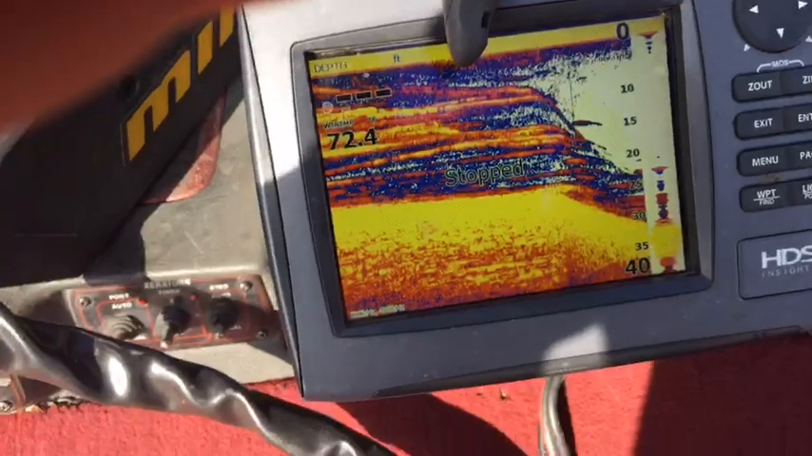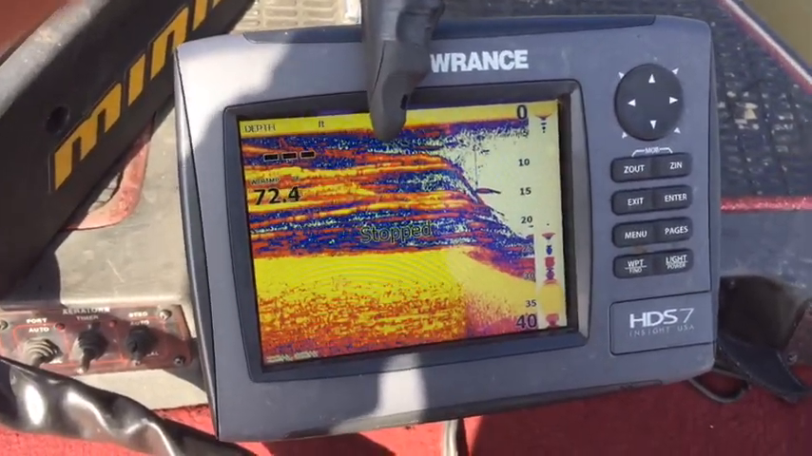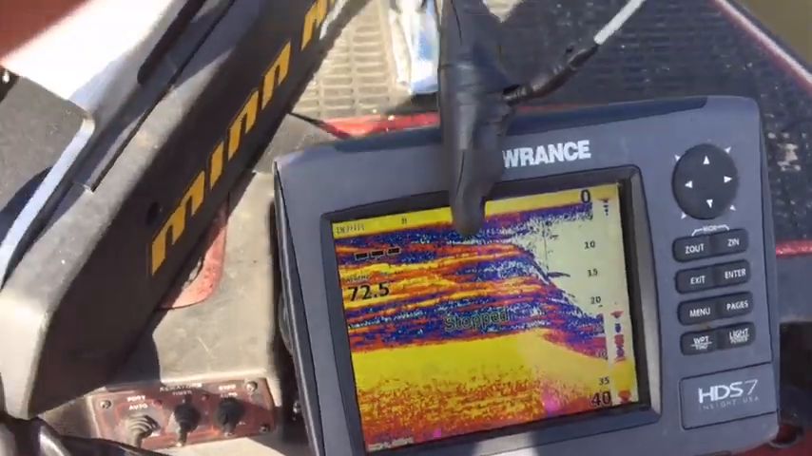Now this is what the locator looked like when I caught my fish, and I'm trying to do this by myself, everybody, so it's really difficult.